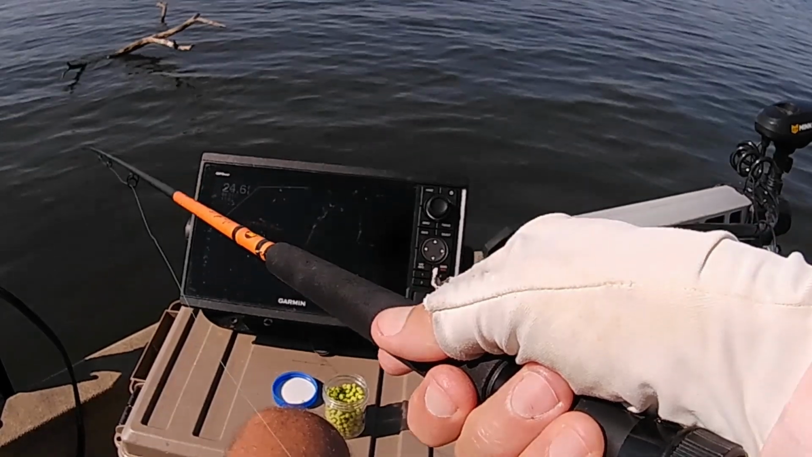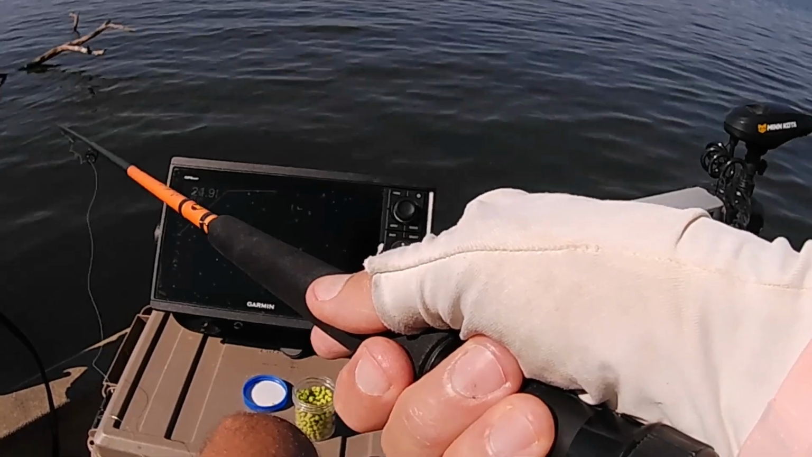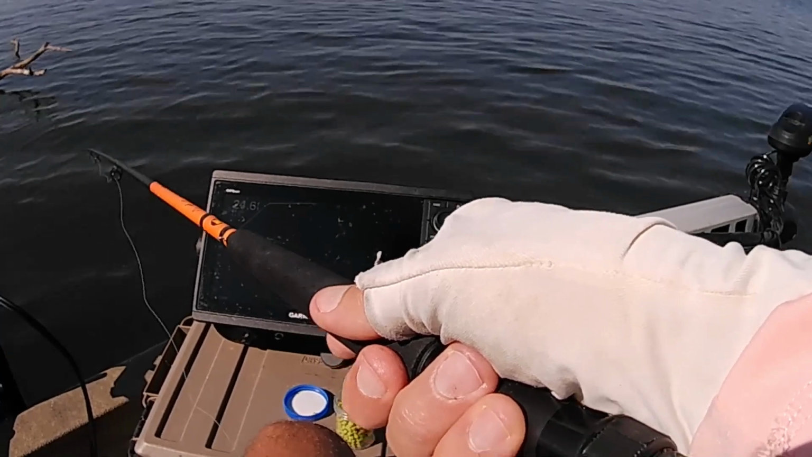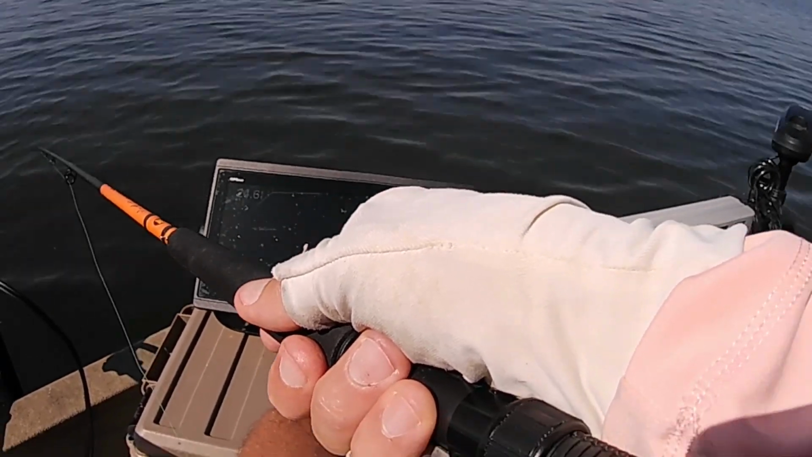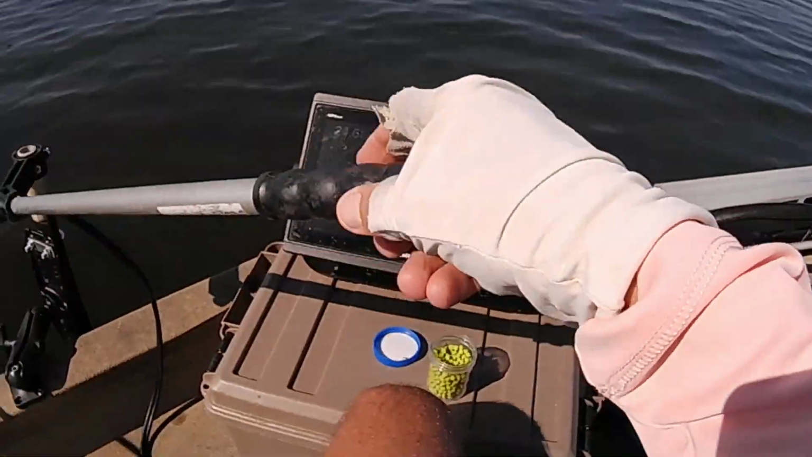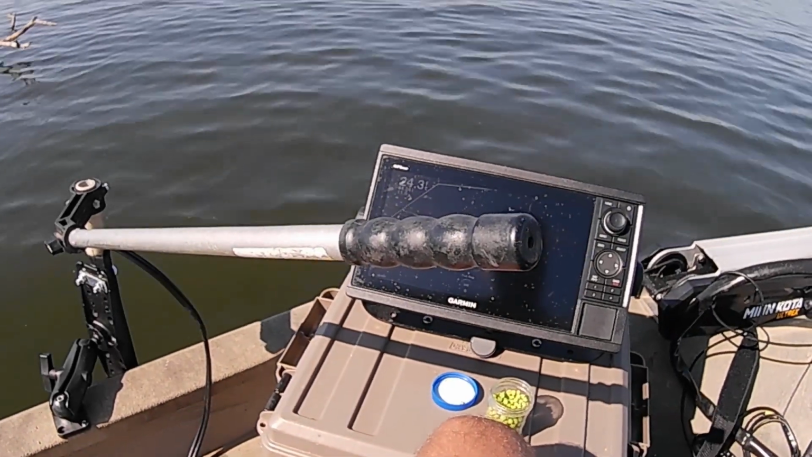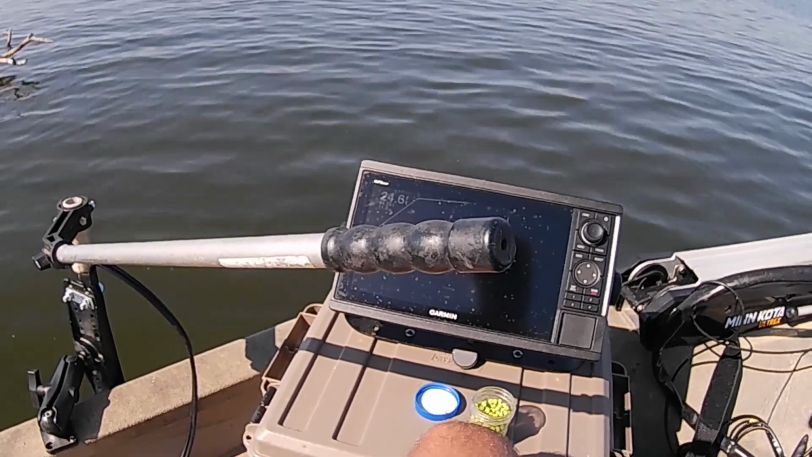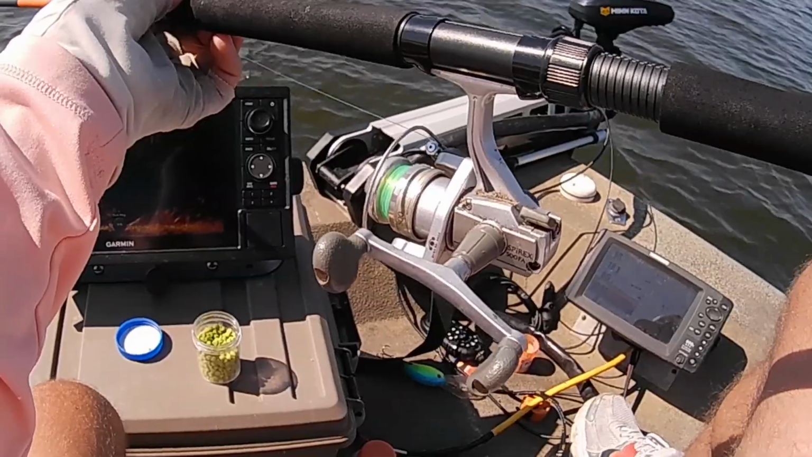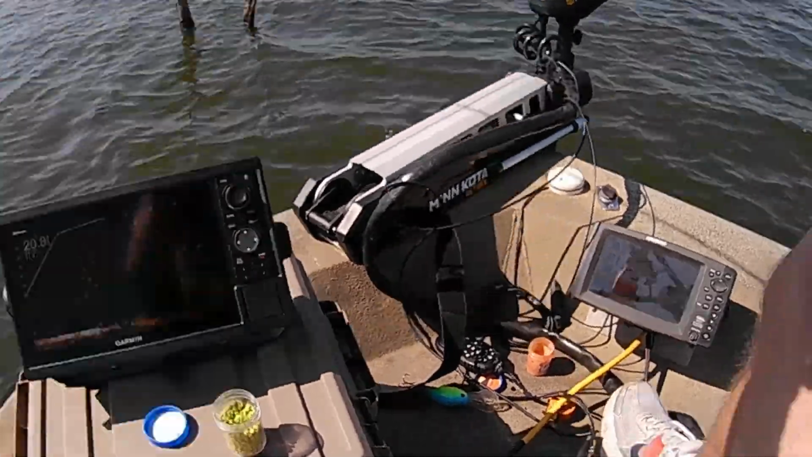Just find the timber, let it down in there 10 or 12 feet, you know, kind of vary your depth back in, just find where you're getting bites at. And that's, you know, just hit every stump, every tree you can at that depth. There we go.